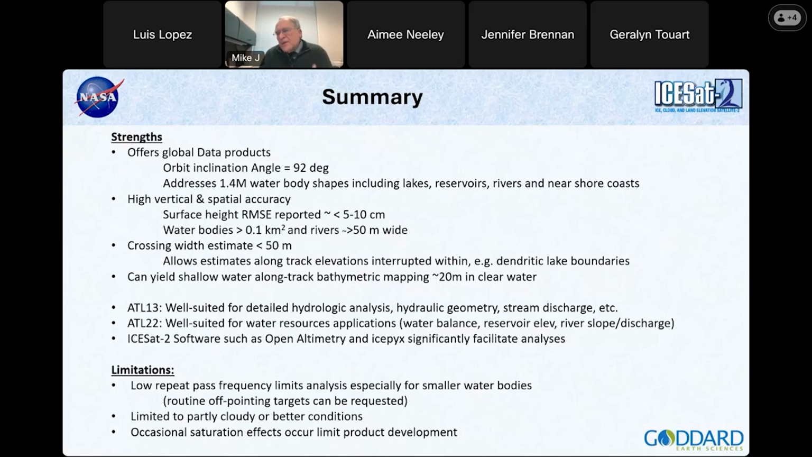So what are ATL13 and 22? They're well suited, ATL13 probably more on the hydrology side, where it's more a scientific analysis, but also can be used for hydraulic geometry such as stream discharge. ATL22 is maybe more suitable for water resources applications, especially reservoirs, lakes, water balance, this type of stuff. And it'd be easier to use.